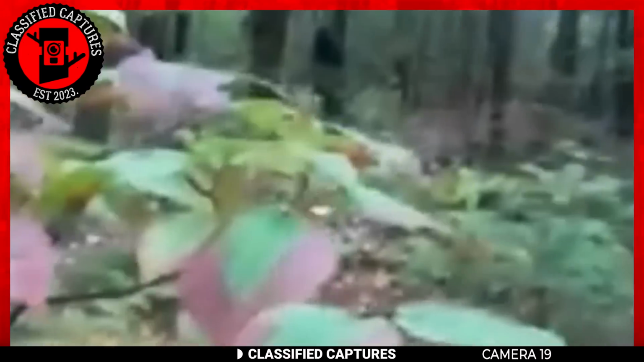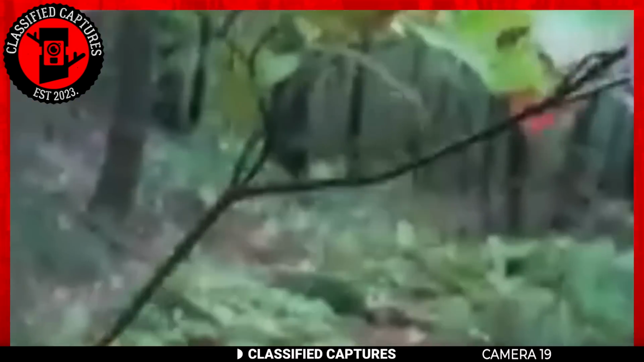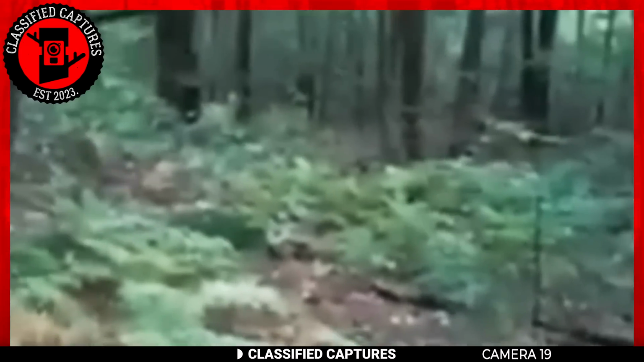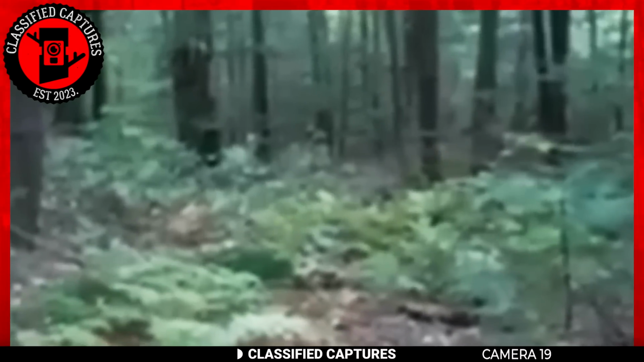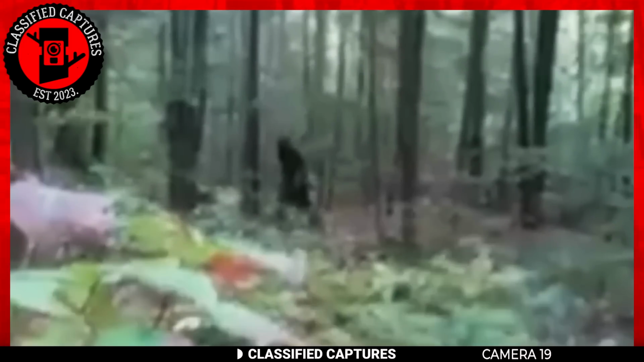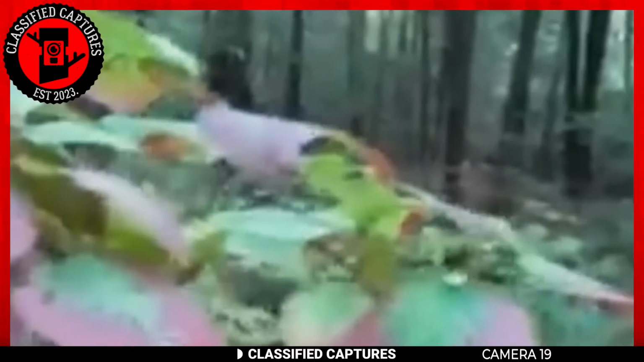Our final video for the day is another Bigfoot. The footage was captured in the woods and shows an ape-like creature casually moving through the woods. Unlike the other Bigfoot footage seen, this one is a bit controversial to me. The dark fur looks like a coat or suit, and the being moves like a human with human body proportions. What do you think though, real or fake? Tell us in the comments section.